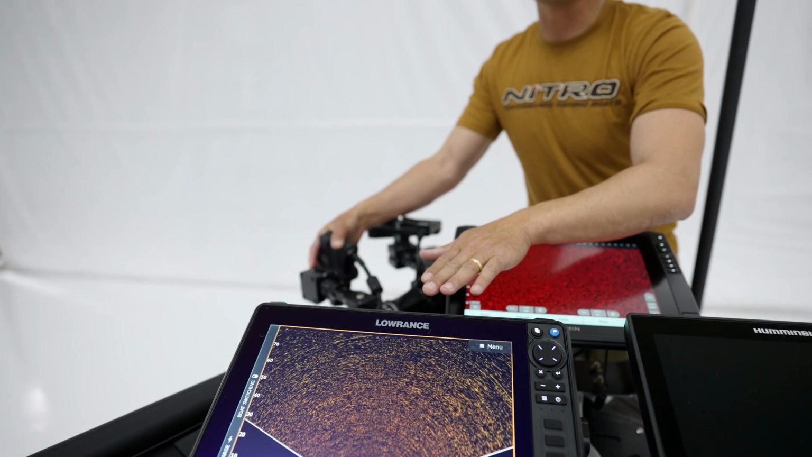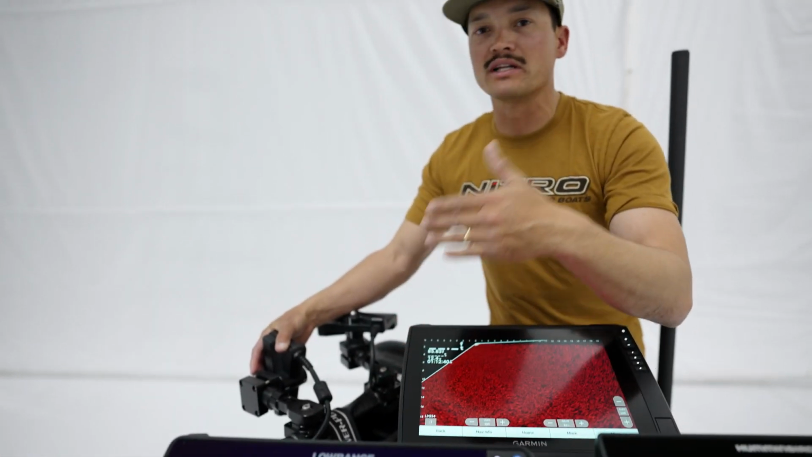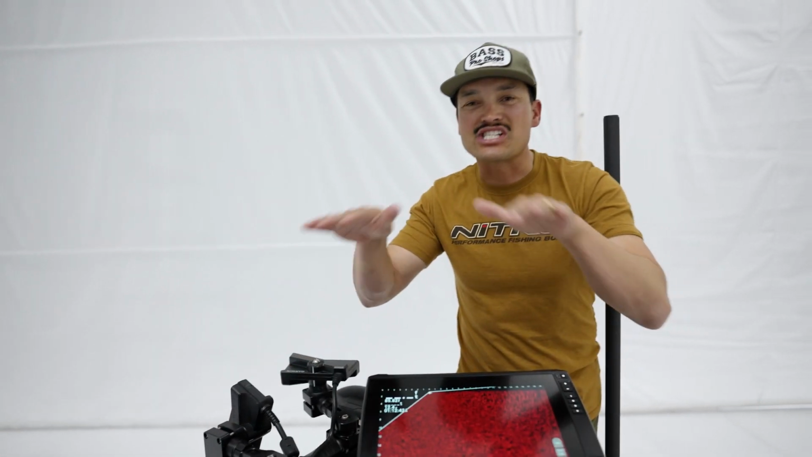So what is scout mode? What is landscape mode? What is perspective mode? Essentially, that sheet of transducer beam I was talking about is horizontal. It works really, really well in that 10 feet, 12 feet or less. We all know bass live on the bank.